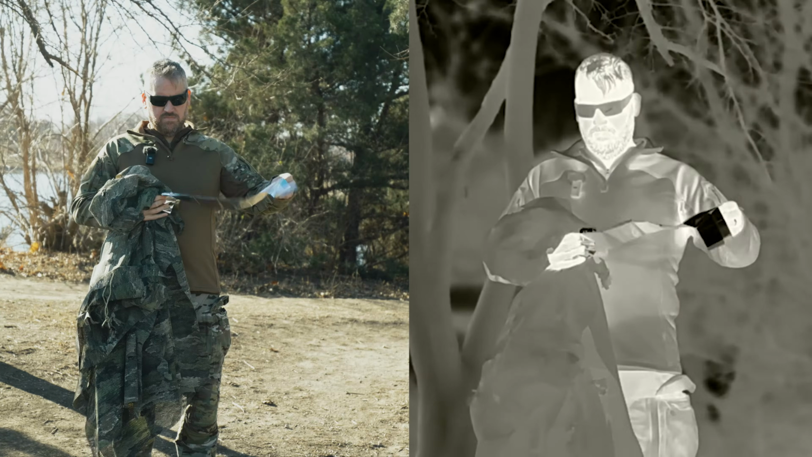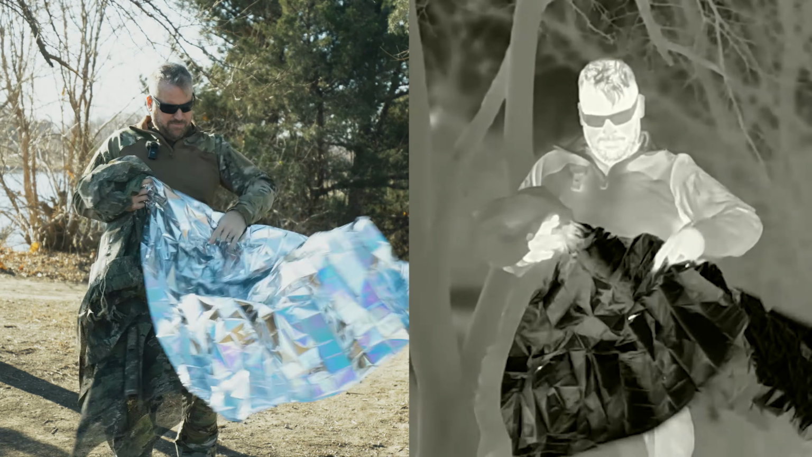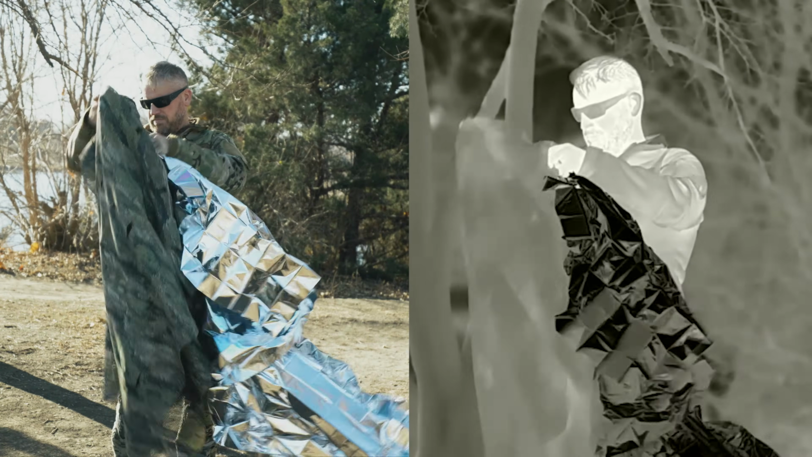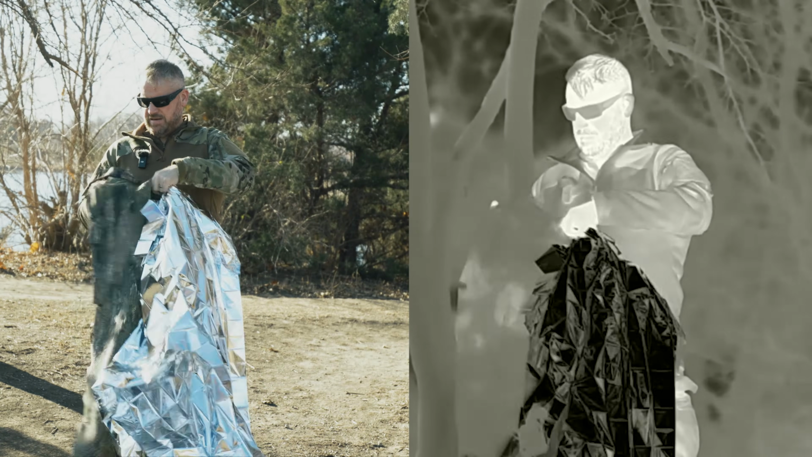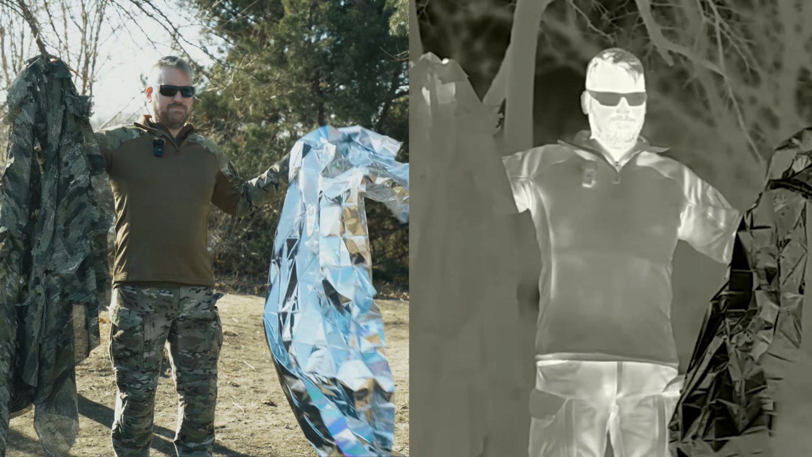It's already so stupid, but fine, let's take a look at the actual equipment we're gonna use today. For our Mylar blanket, we have some random Amazon special, as it doesn't matter which $4 blanket you use. The thermal blanket is the Beez Combat Spectralflage that uses a combination of thermal mitigation layers and added breakup to remove the silhouette of a human profile.